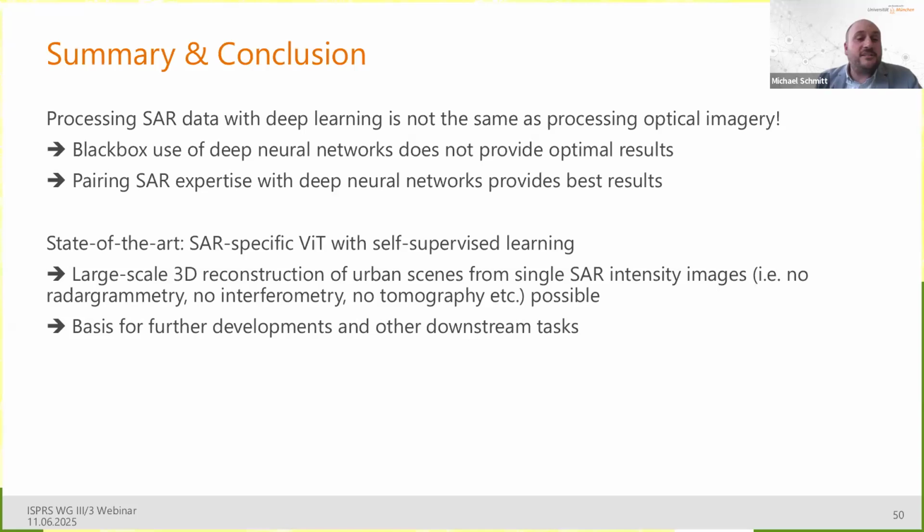And large-scale 3D reconstruction of urban scenes from SAR intensity images is enabled by such a transformer. So really, you don't need any radargrammetry, any interferometry, or any tomography here anymore. I believe that is also a nice basis for further developments in other downstream tasks. So it's maybe even a step towards something that you could call a SAR foundation model, if you pair it with other downstream tasks as well.